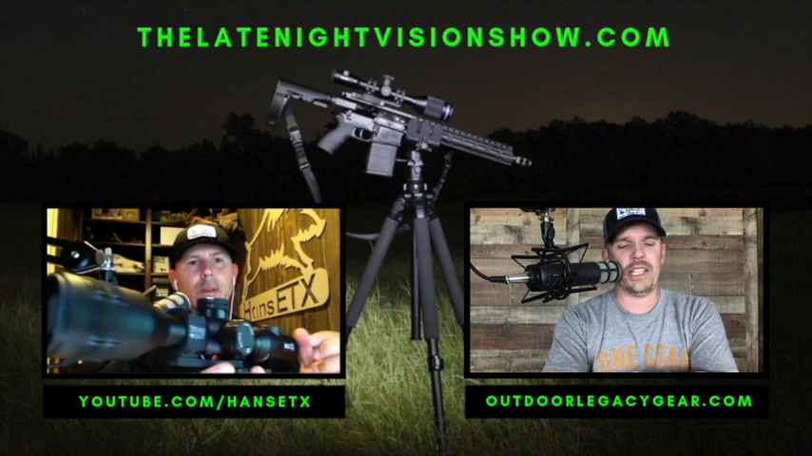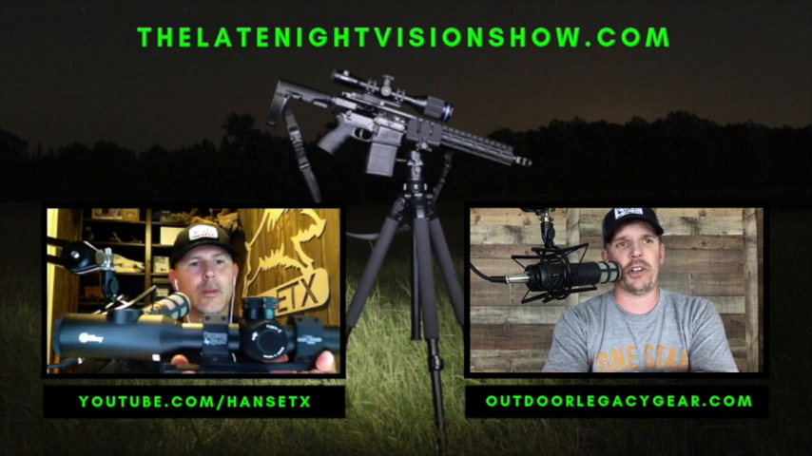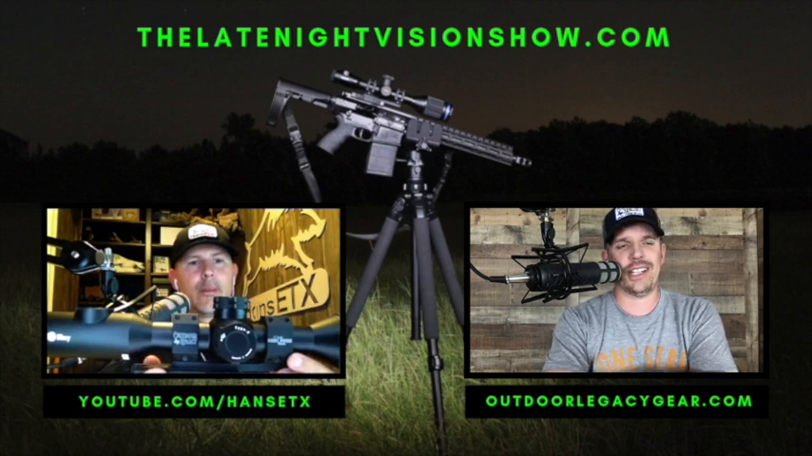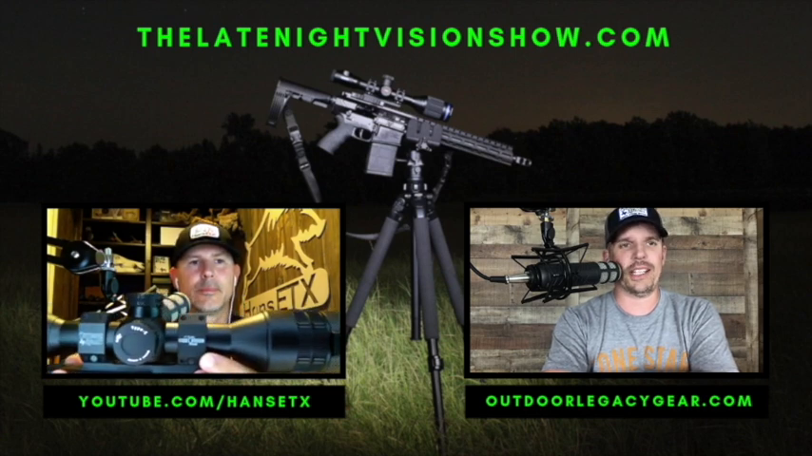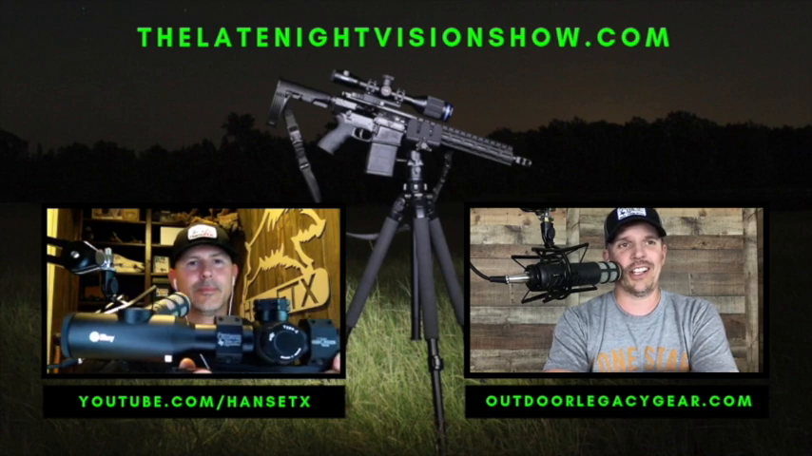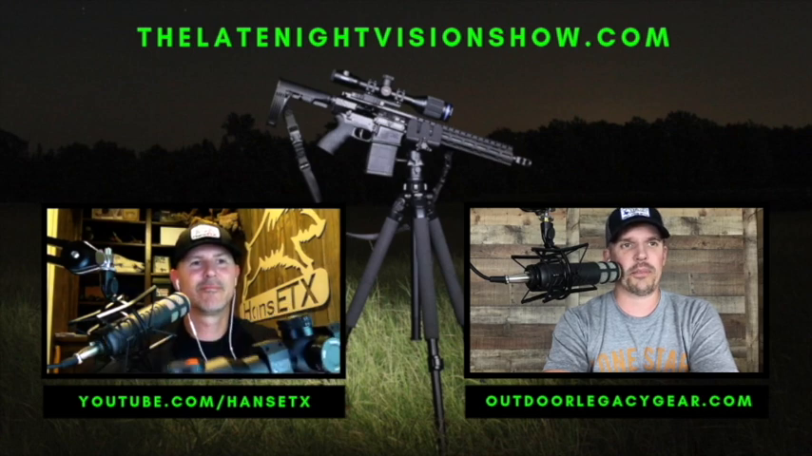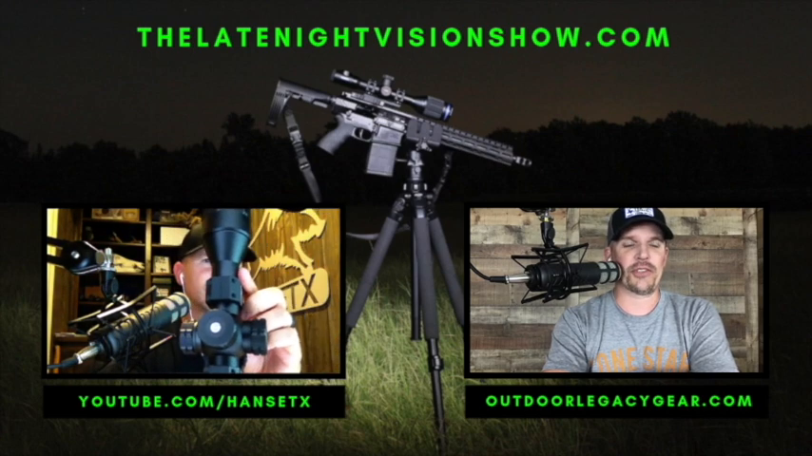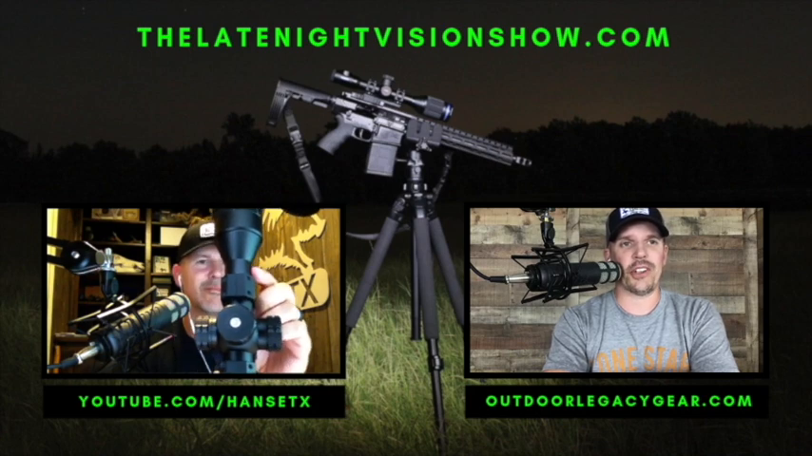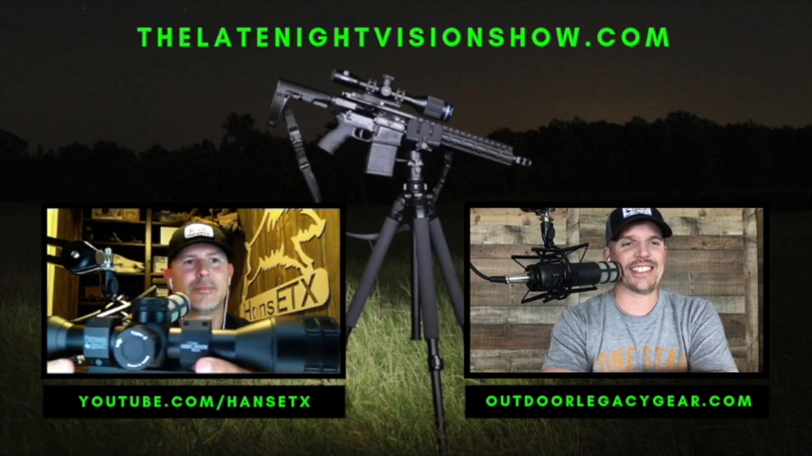I want to preface this and talk about this. If you're looking at this scope, it is the iRay Bolt TL35. It's in a 30 millimeter scope tube housing. It looks like a traditional daytime scope. I think we need to go ahead and talk about the elephant in the room. Anybody familiar with the thermal industry is going to know that this looks very recognizable. It looks like a Pulsar Thermion optic, and it does. It looks very, very similar. There is no question about that, and we don't want to act like that doesn't exist.